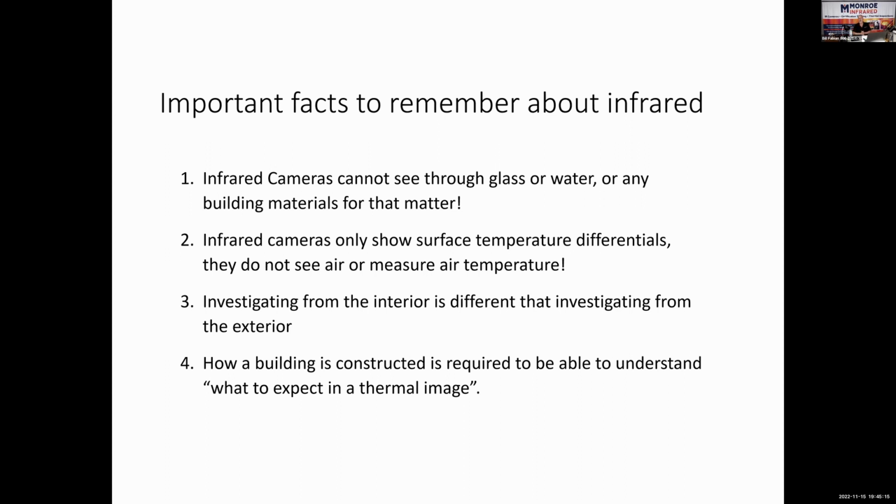There's 100-year-old balloon framing. There's all kinds of construction. So understanding what kind of construction you're looking at will tell you what to expect in that thermal image when you pick up your infrared camera. Like 2x4s on 16-inch centers. When you get to the corners, there's a lot more 2x4 in that corner. So it's normal to see the corners colder in the wintertime or warmer in the summertime.